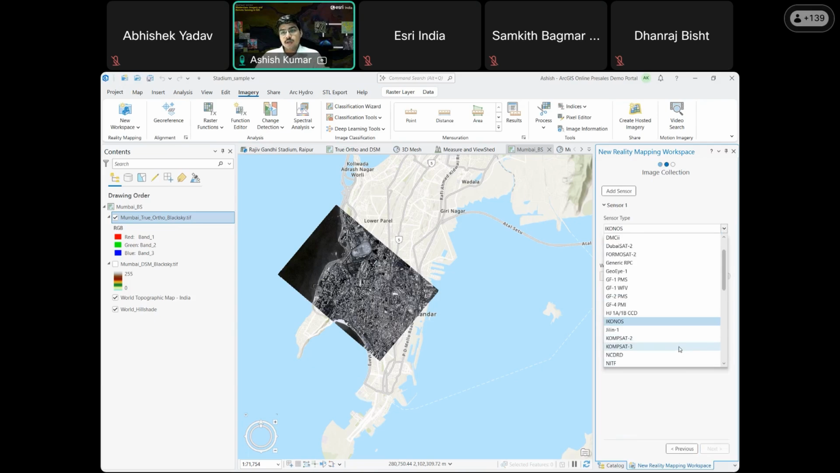Not only one sensor, you can add multiple types of sensors within the same project, where it can generate a project within the same environment. There are also new sensors that have been added recently, like the Cartosat imagery, so you can process that sensor as well.